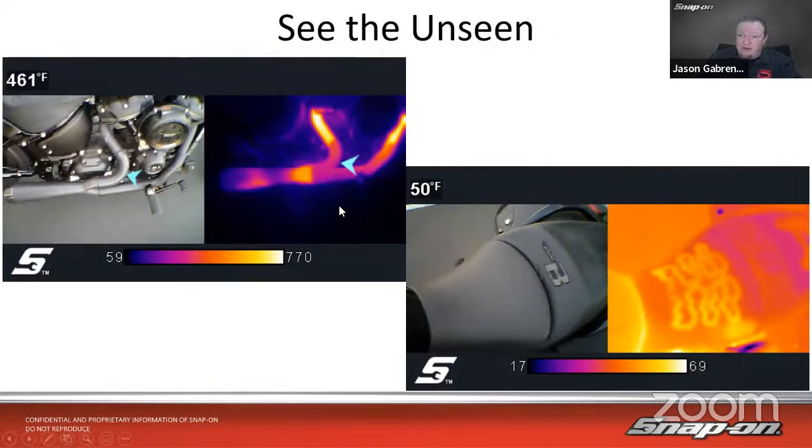Here's an example over here. We got a motorcycle on the left, and we got these insulated parts, dual walled pipes here. So we got hot coming off the engine, and then it cools off considerably on this dual wall section, then it comes back together in the collector down there, and it gets warmer again. So 770 degrees, holy cow. That's pretty hot coming right off the engine. So you definitely wouldn't want your leg hitting that.